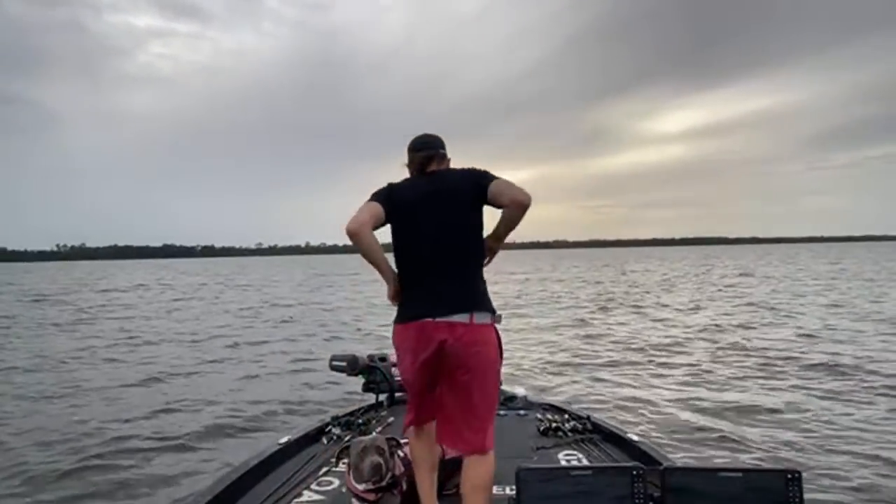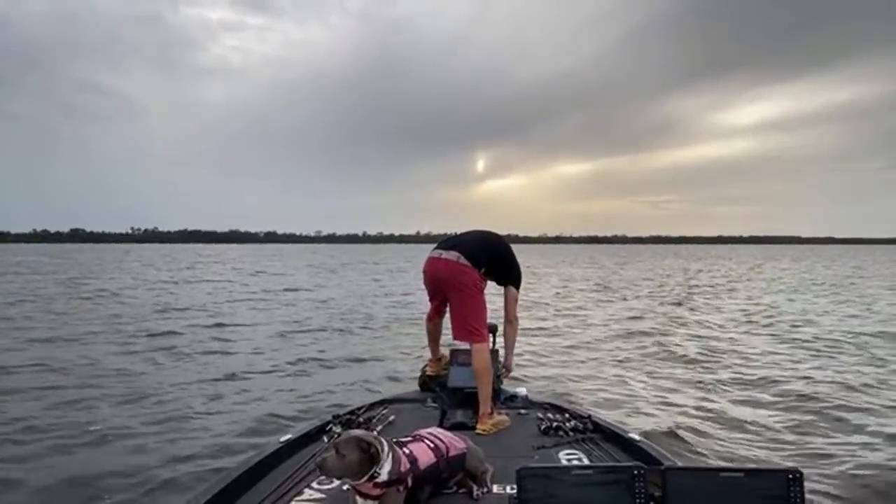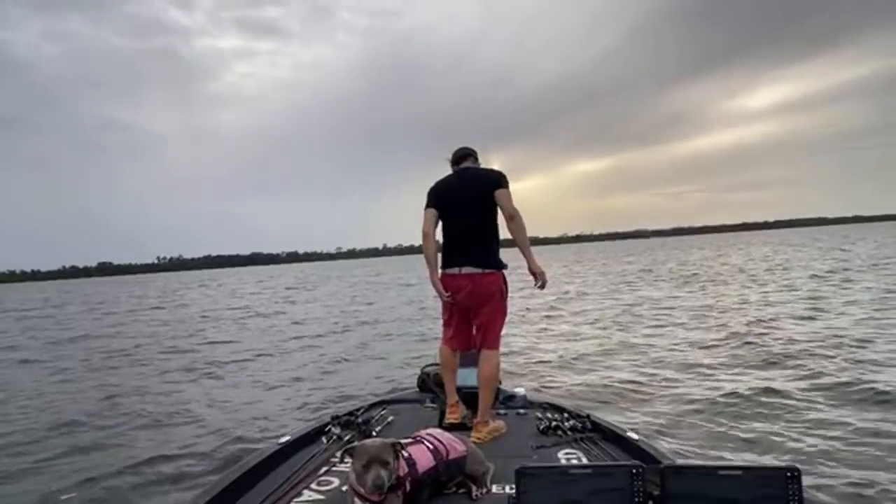All right, so I'm going to line up, and we're going to see if we can catch some bass. We need the active target to set us up here. Hopefully I did not spook them out, but we will find out soon enough.